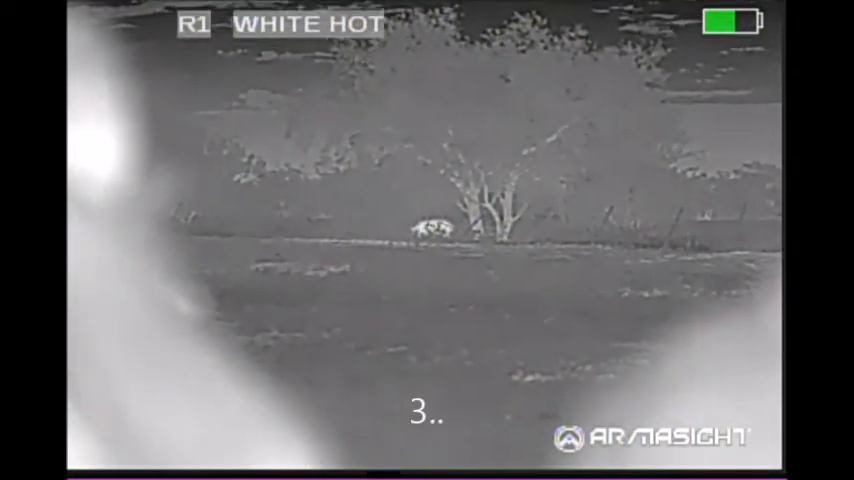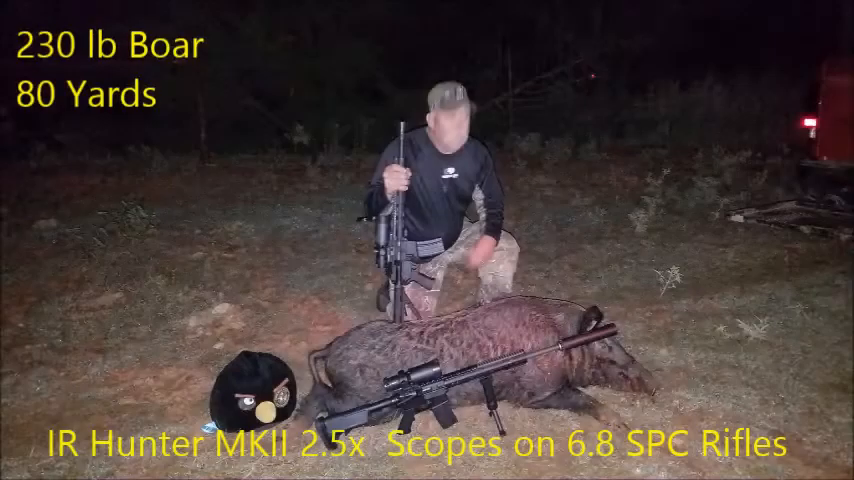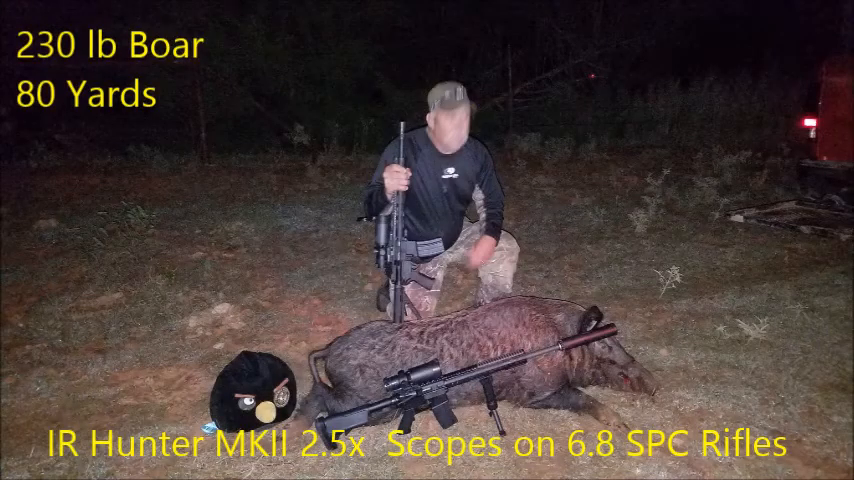Mark and Tom stayed in this position ready to fire for the better part of about 3 minutes. And then the hog finally moved. And they pulled off a well-synchronized shot. I was really impressed with this boar. His shoulder blades felt like they were plywood inserts.